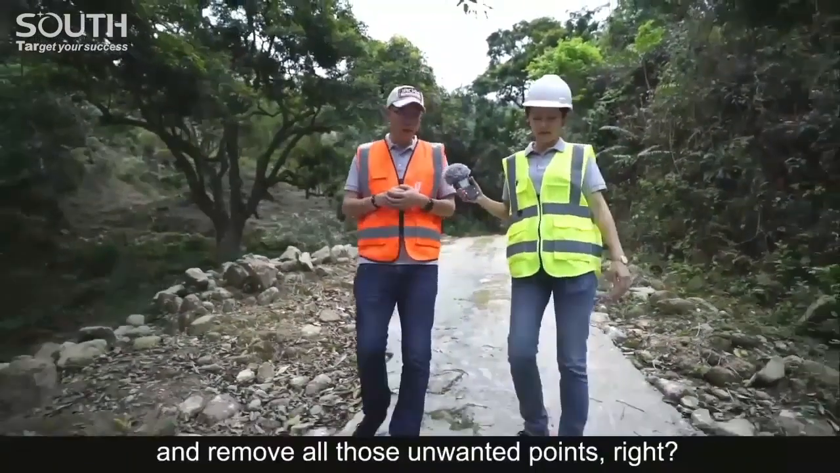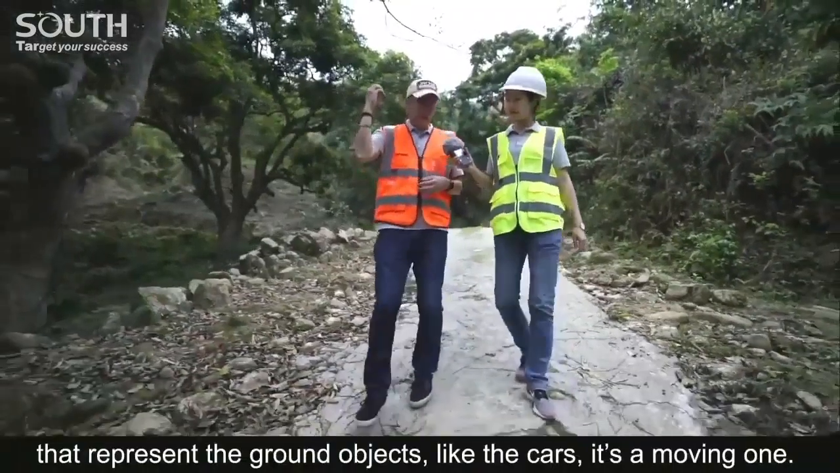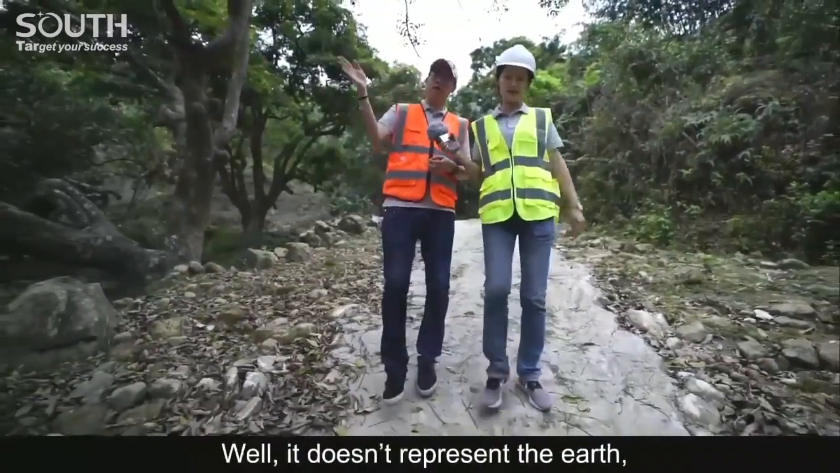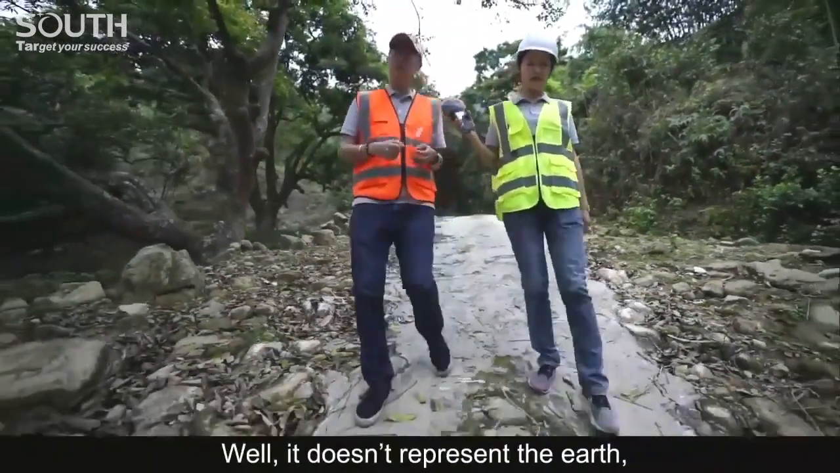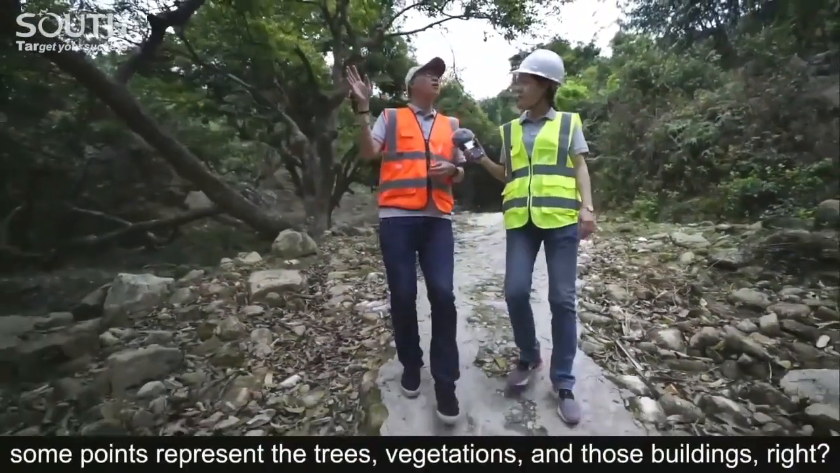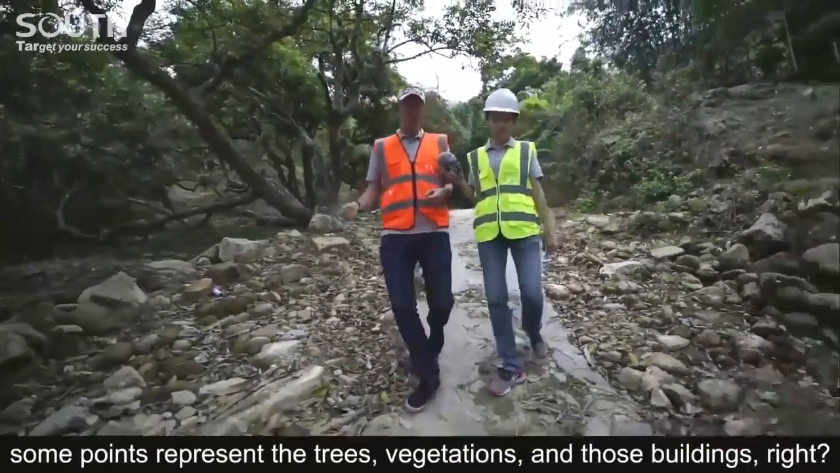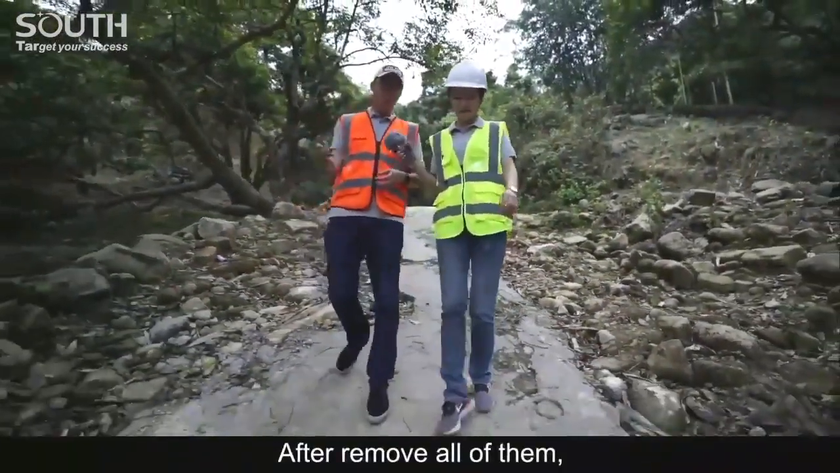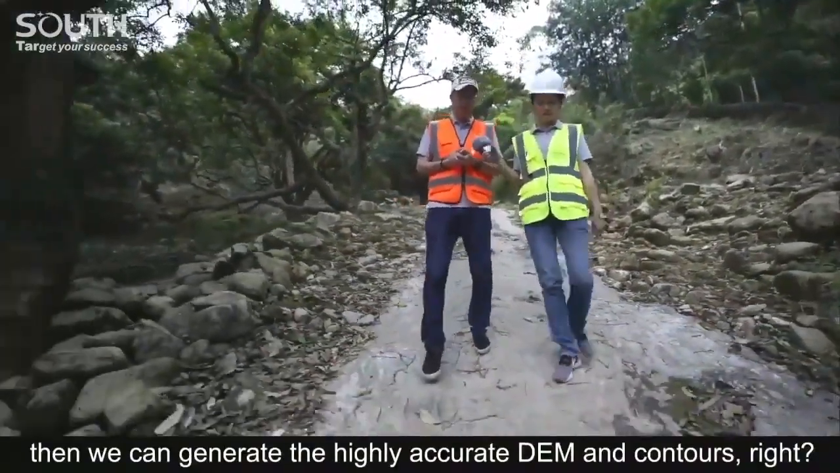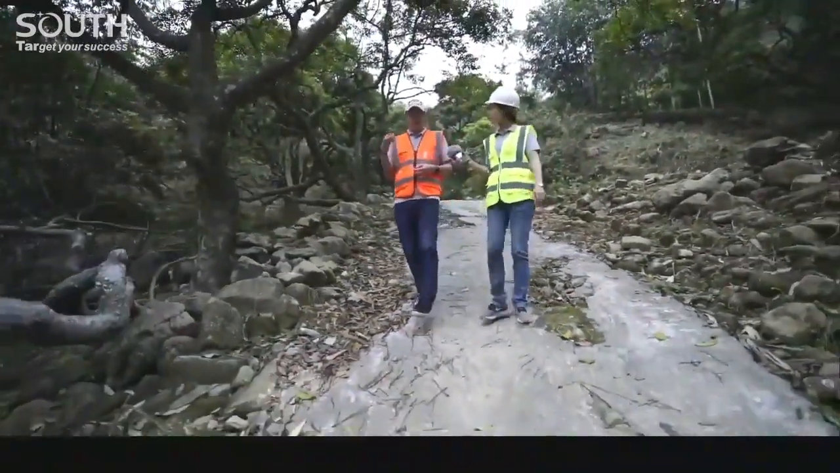Some points represent the trees, vegetation, and those buildings. After we remove all of them, we can generate the highly accurate DEM and contours, right? On the other hand, the laser grammetric vectorized mapping is a bit labor intensive. I'm sure you need some time. You have to learn and invest some time in it, right?